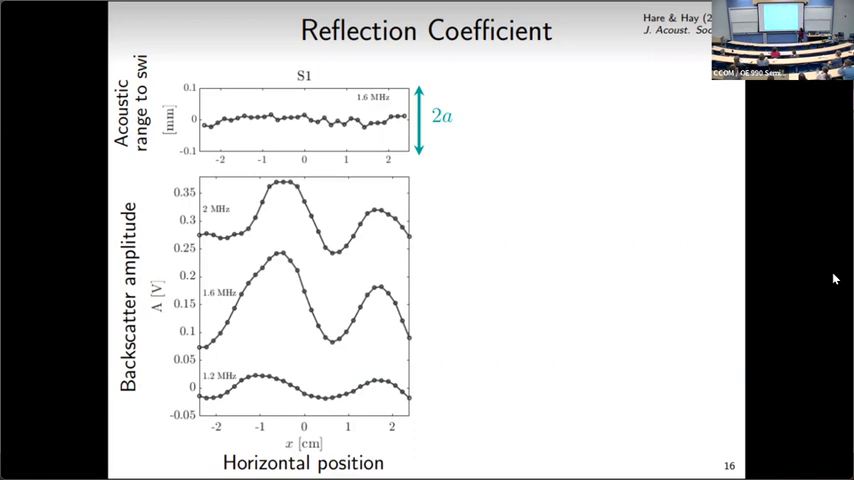But if we look at the backscatter amplitude as a function of this horizontal position, here I've plotted 3 different frequencies, offset vertically so we can see that more clearly. We're seeing these oscillatory variations in the backscatter amplitude that are not related to any variations at the surface. And so we wanted to try and explain this.